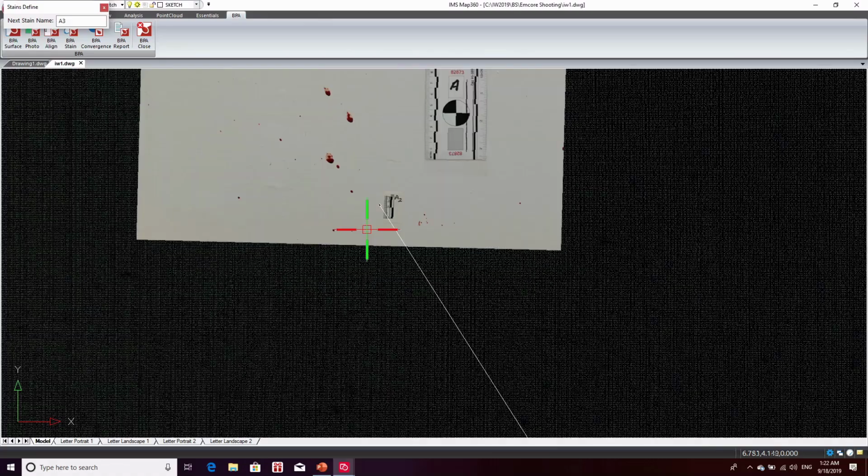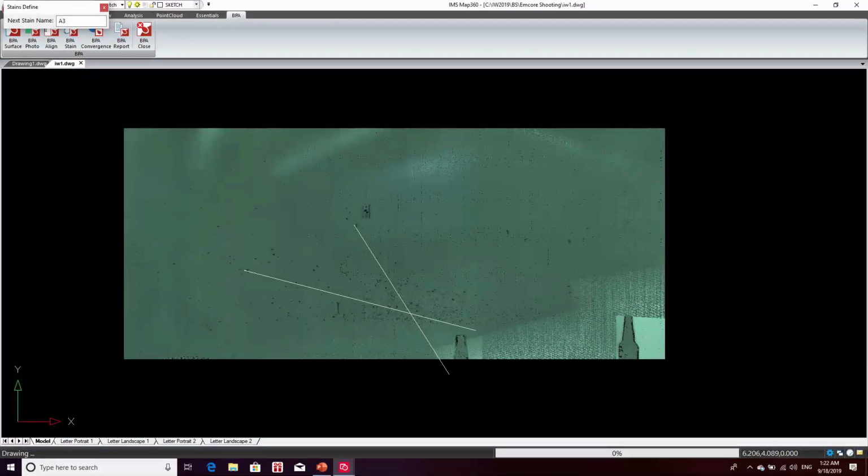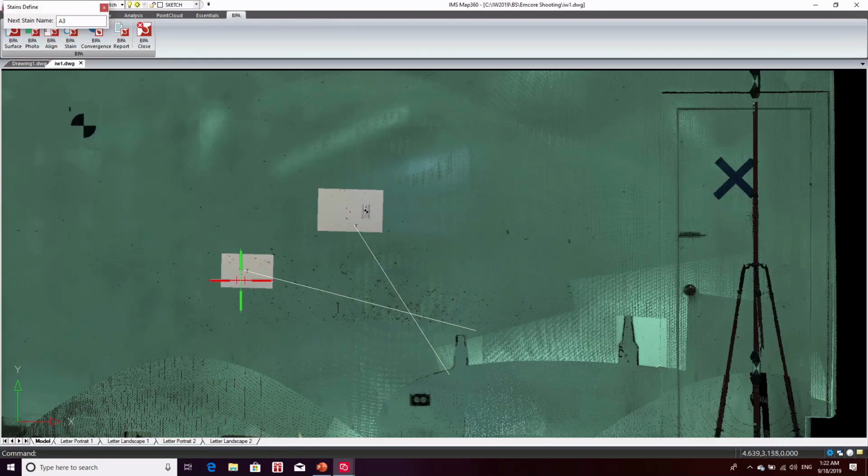So a Reconstructionist would do this with several different stains. They would be measuring as many as they can accurately trace out throughout the scene. The more stains they have, the more redundancy there is in the reconstruction, and the more confidence they'll have in the point of origin. Anyways, I'm just going to do those two for right now, and I'm going to run my convergence tool.